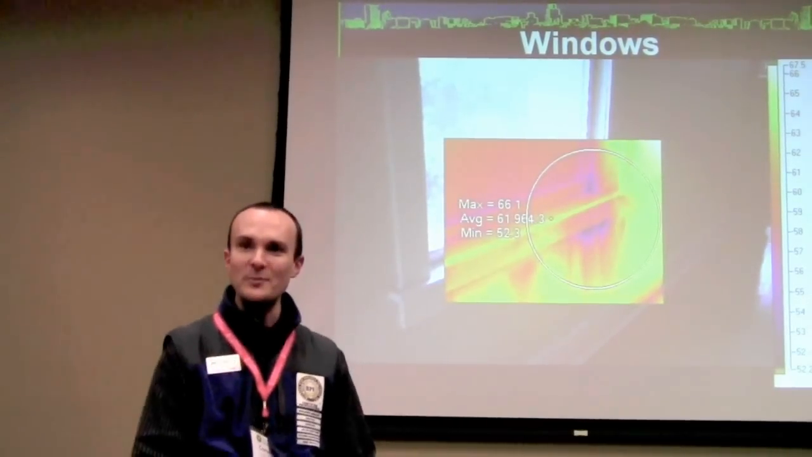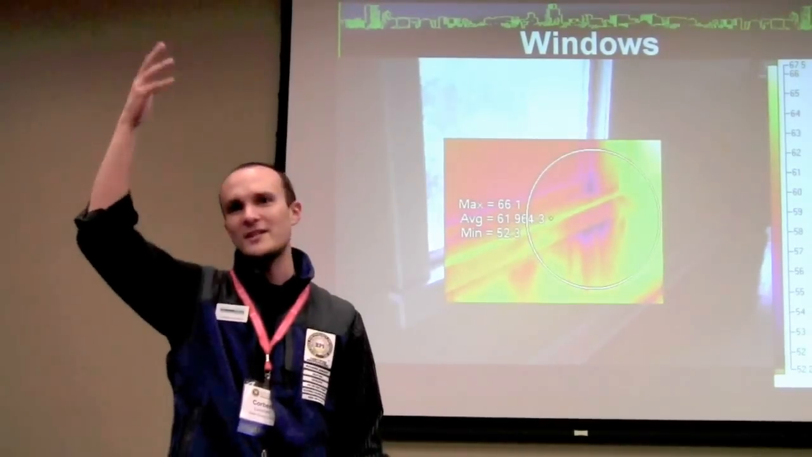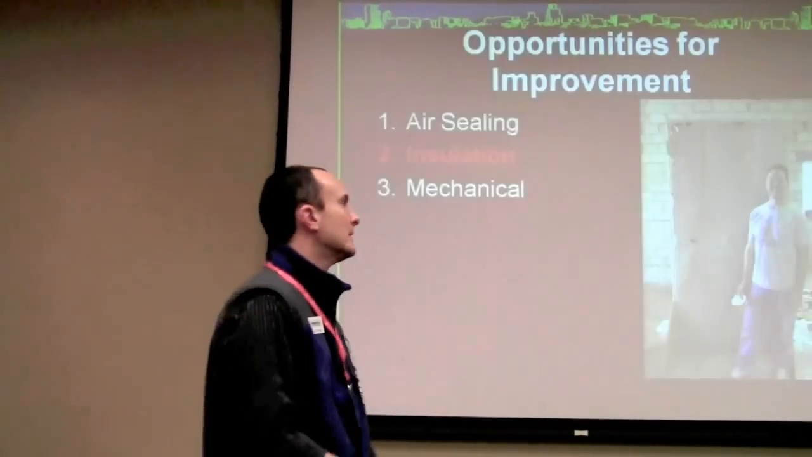So somebody who's sitting underneath the window thinks there's air coming from outside when in fact it's just the air that's in contact with the window, right?